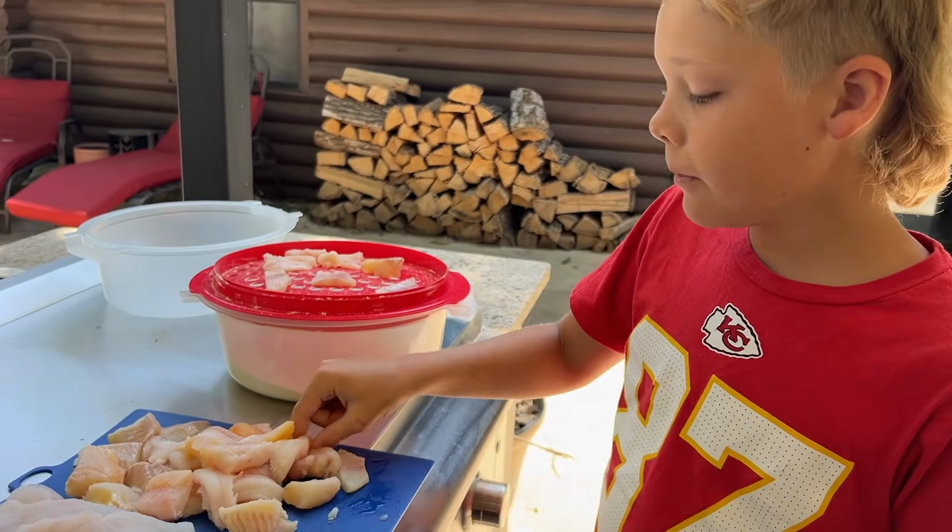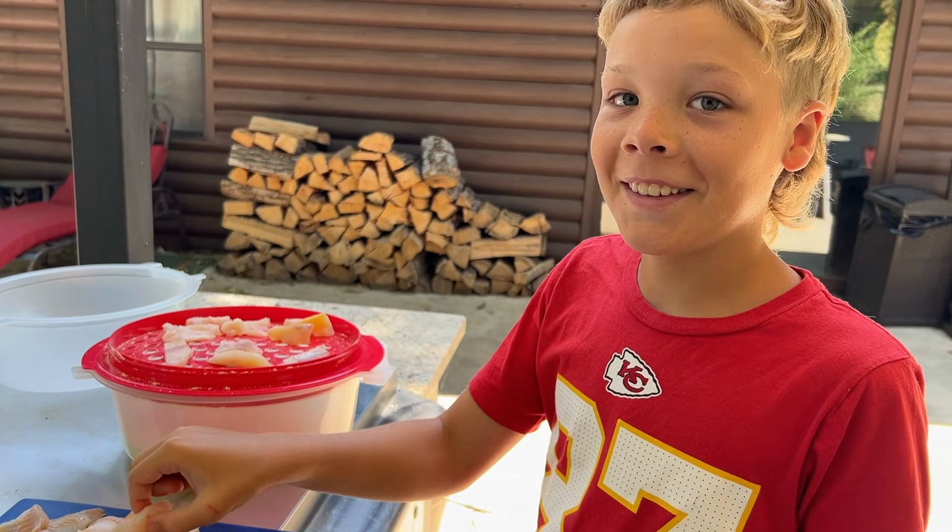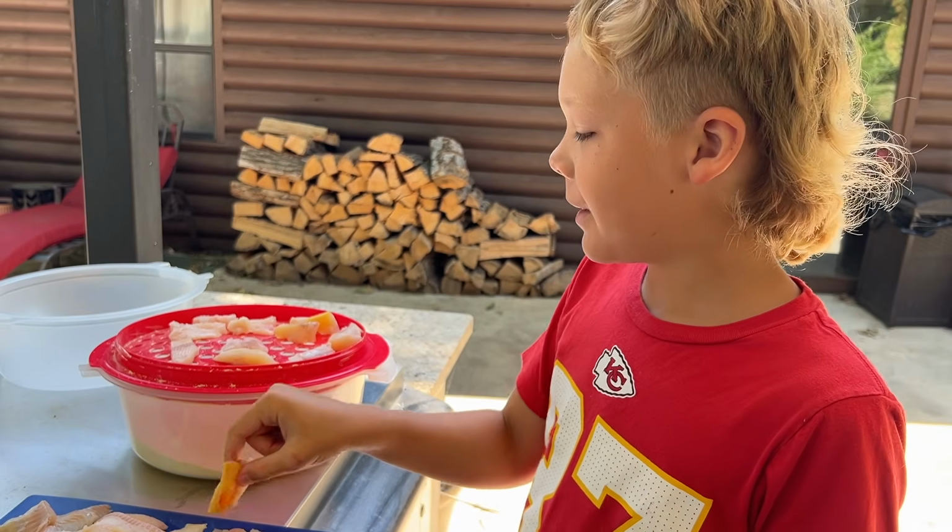So what do you think? You see a bass boat in your future? That's all I keep hearing about. I'm hoping. I heard yesterday you were buying the boat. I mean, I can.